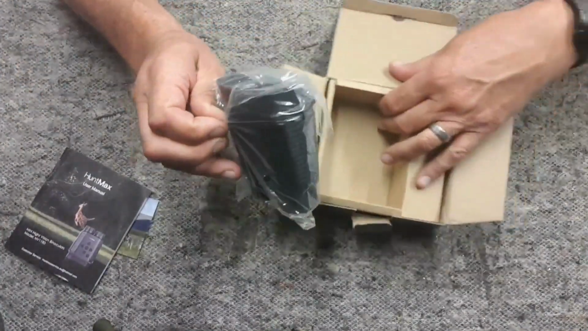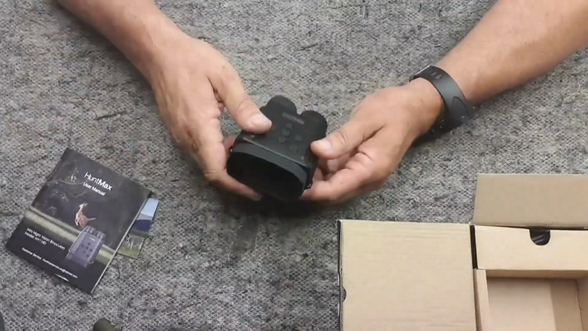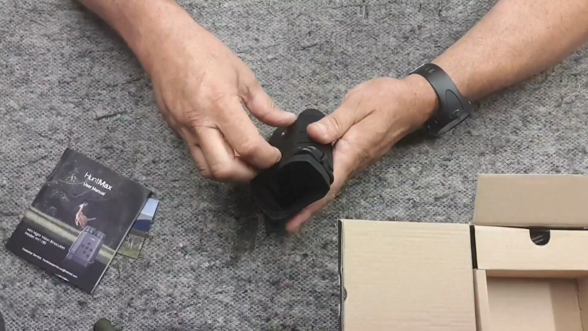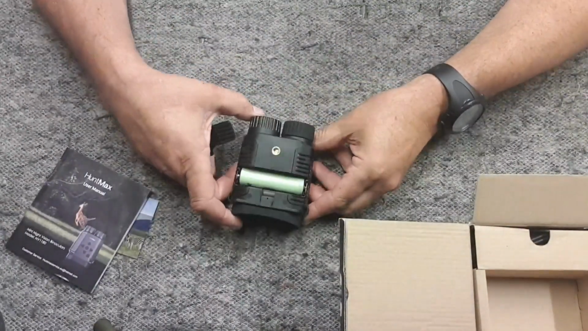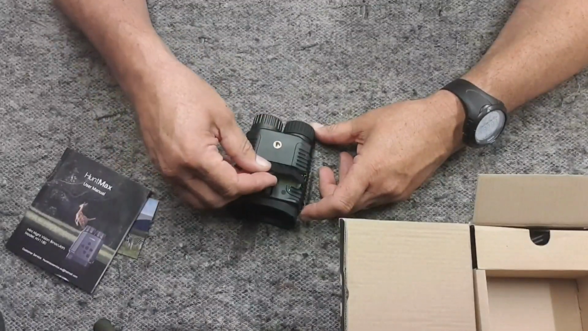I have already taken this apart to put the battery and the SD card in, but there's your little mini unit, simple on the back. A clip opens up for your 18650 battery. You've also got a tripod socket on there, which is really handy.